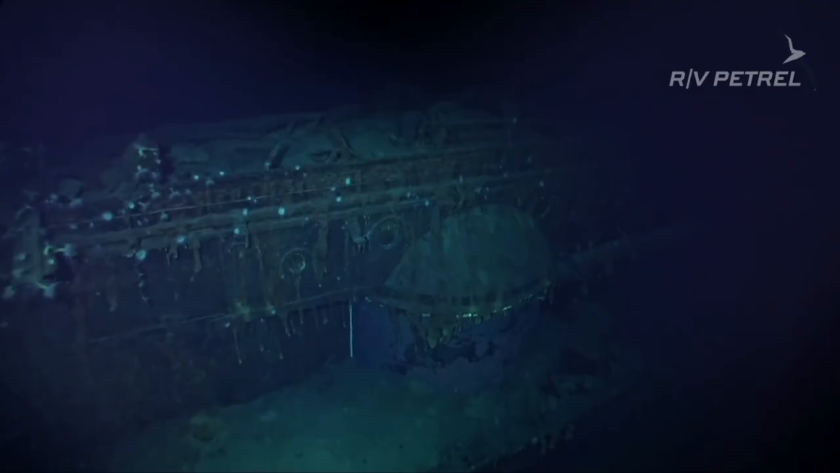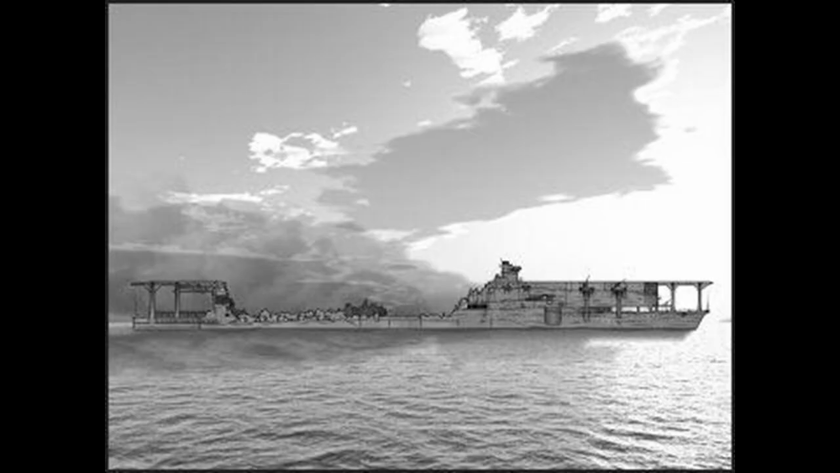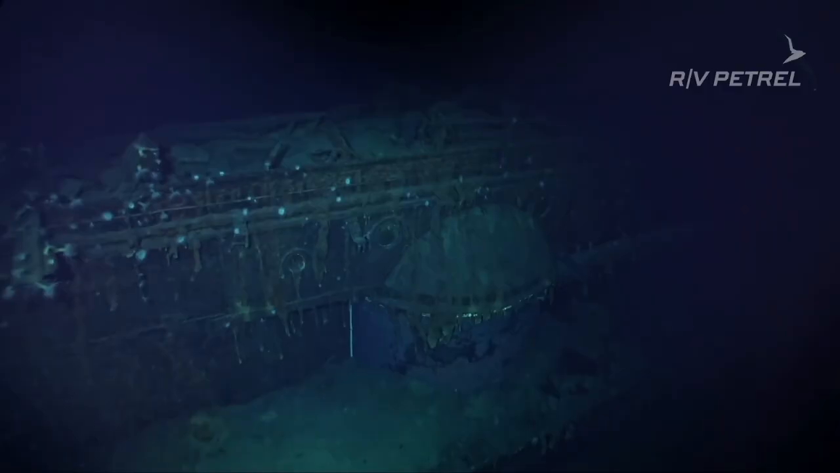These are matching up pretty well with the diagram from Shattered Sword. As you can see here, it shows much of the hull above the secondaries is completely gone. This is apparent on the seafloor as well. Frankly speaking, there's barely anything left of Kaga above the waterline. That these guns are so intact is almost a miracle in that regard, and you can see them both from further out here.